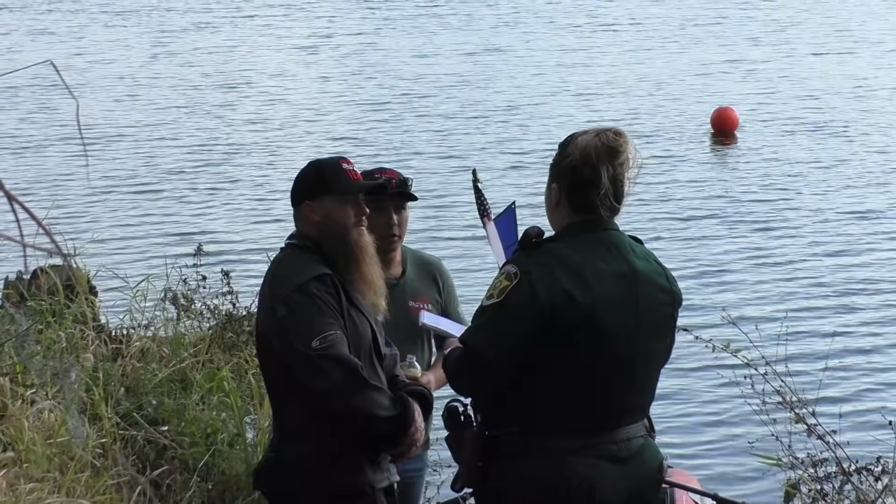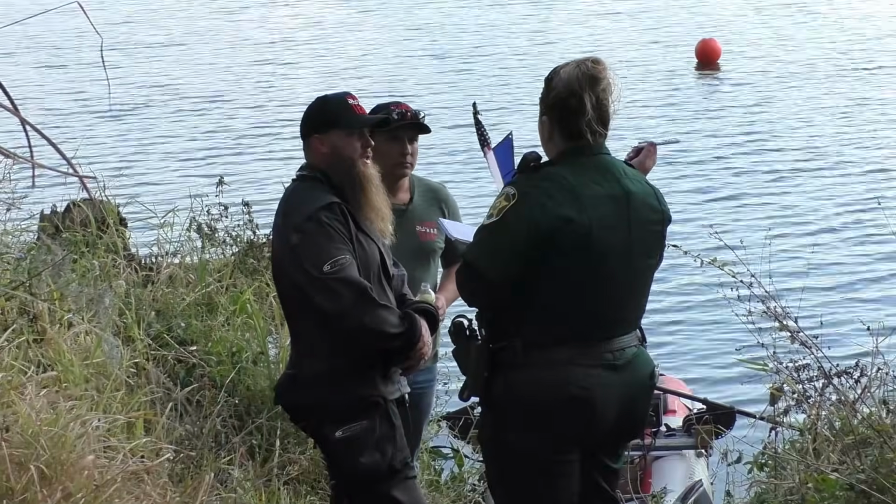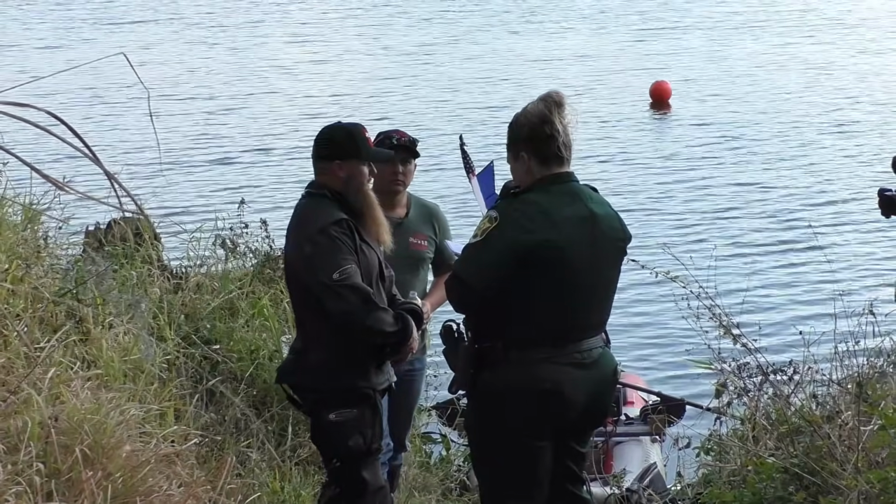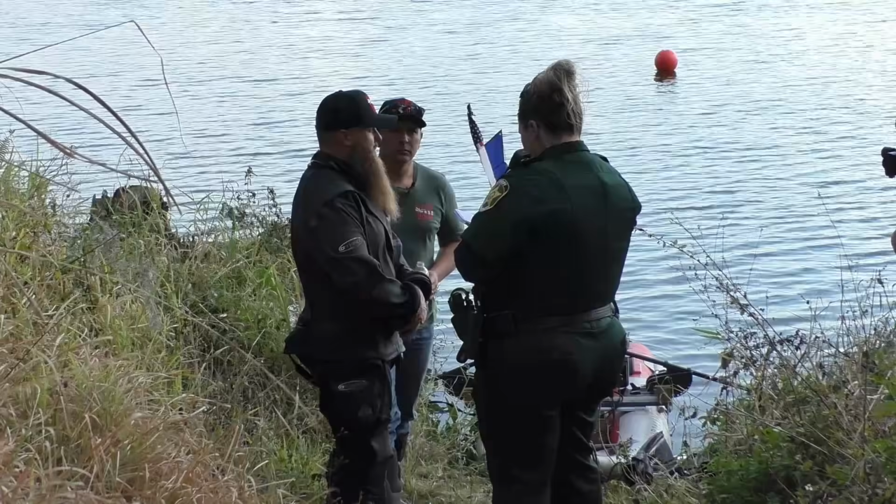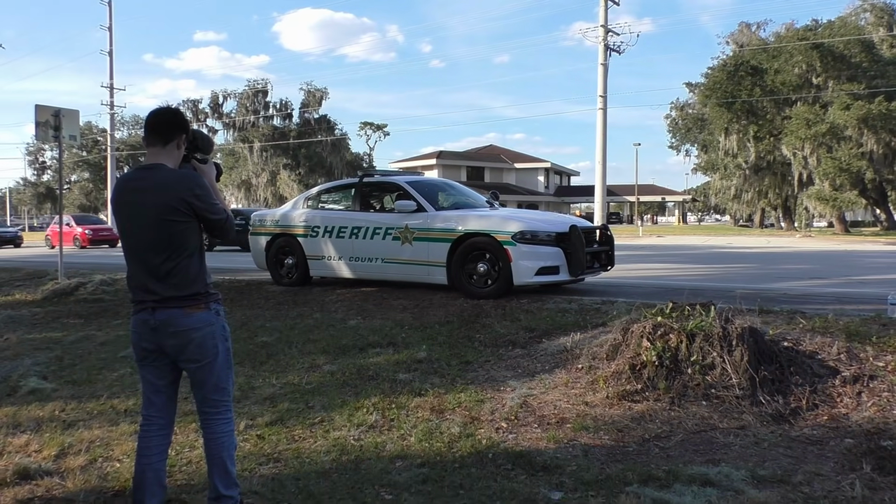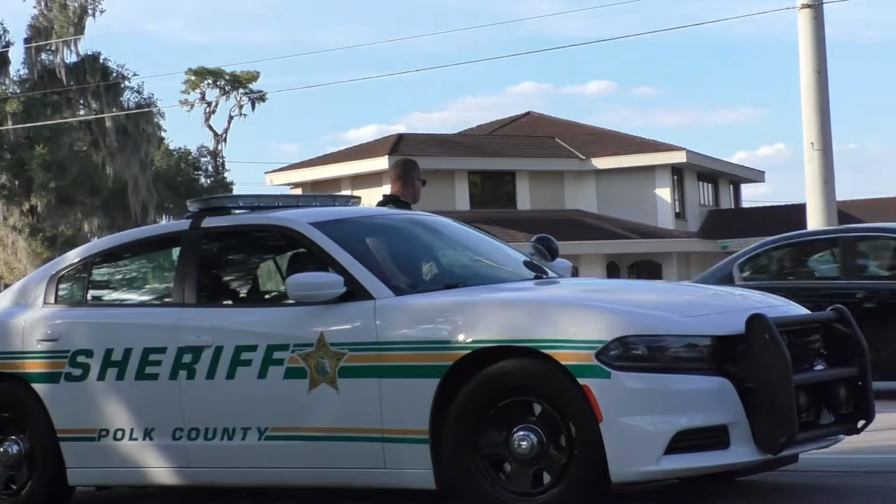So essentially what's going on down there is Doug and Jared are explaining where the cars are at, what they figured out about the cars, and their process. They're pretty much going to leave the ball in her court, and she'll hit her supervisor up, and then we're going to go from there. Alright, so the supervisor's on the scene now. We're gonna figure out a plan, see if we're gonna pull these cars out or not.